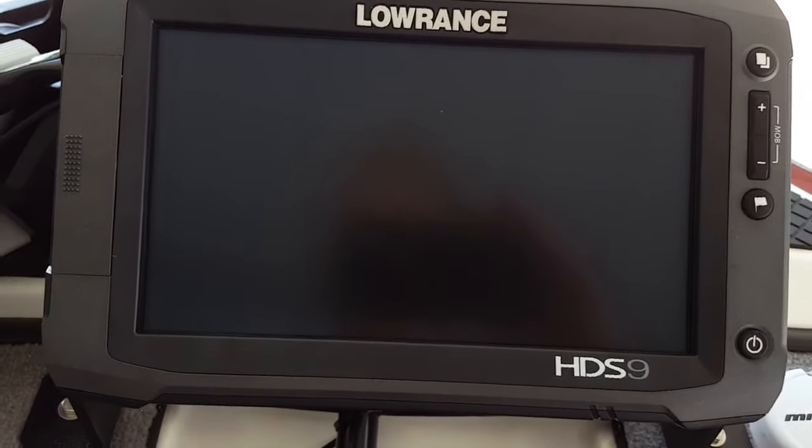And when you turn your units on, the units are a little slow. This is a Gen 1, so the processor is not that fast. It's just got a single core processor in it. But the Gen 3 is supposed to have a dual, and I guess the Carbon's supposed to have a quad core in it. I'm not sure about that, so don't quote me on that. But this one's got a single core processor in it, so it's fast, but it's not that fast.